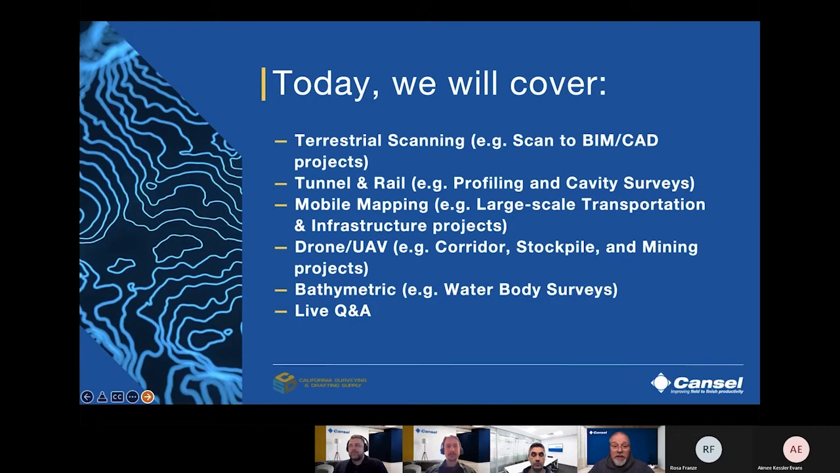In the presentation today, we will cover terrestrial scanning, some scan to BIM and CAD projects, tunnel and rail projects, including profiling and cavity surveys, mobile mapping, i.e. large-scale transportation and infrastructure projects, drone and UAV surveys covering corridors, stockpiles and mining projects, and bathymetric surveys, surveys of water bodies, and that will be followed by a live Q&A from our presenters.